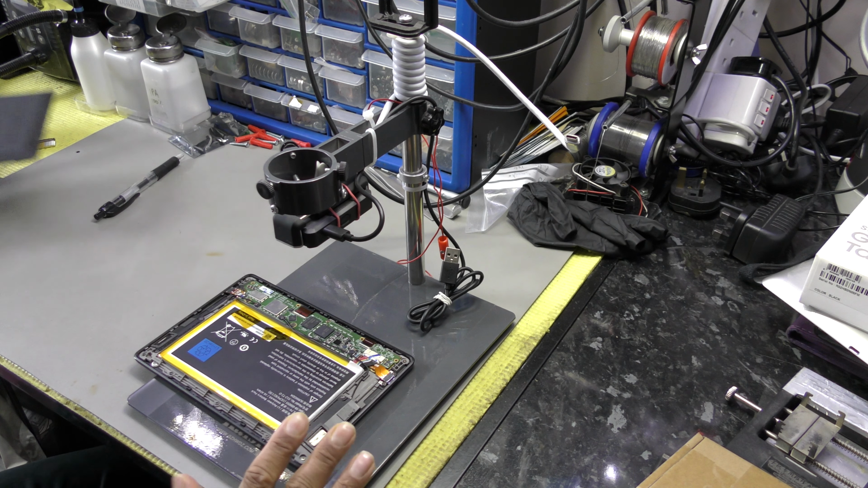So when the battery's connected, nothing's happening. These are the two pins that should power up the unit, but absolutely nothing seems to happen. You do have your voltage there. Yeah, I'm using a cheap, crappy multimeter.